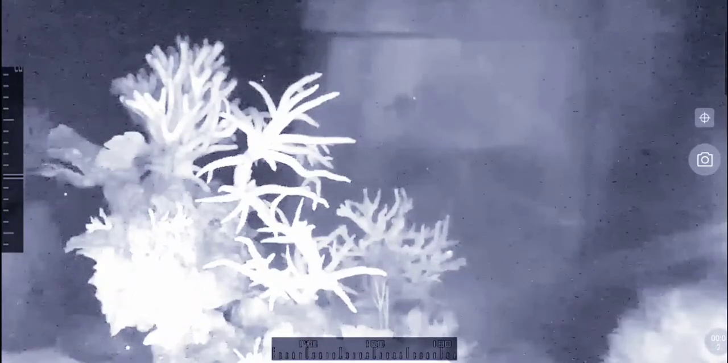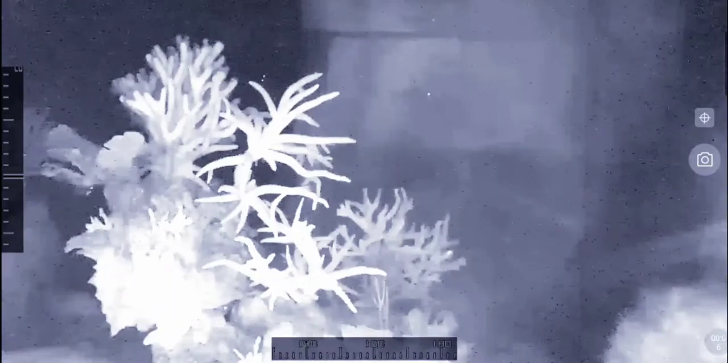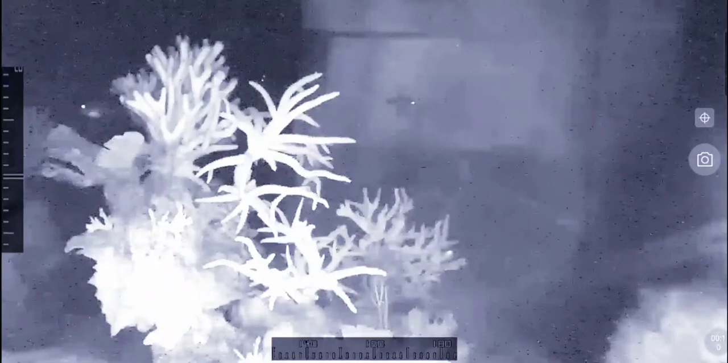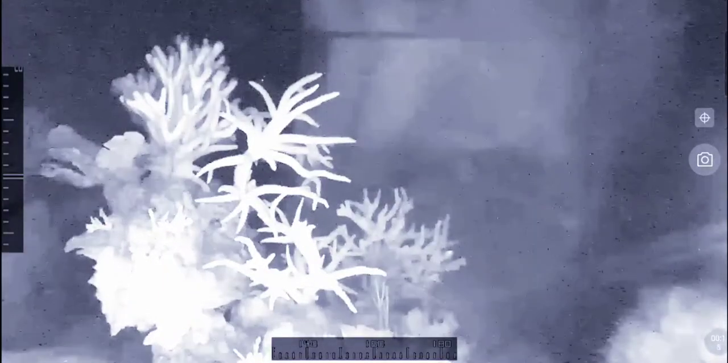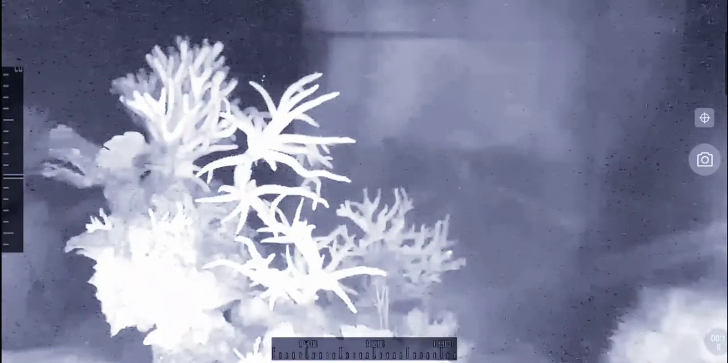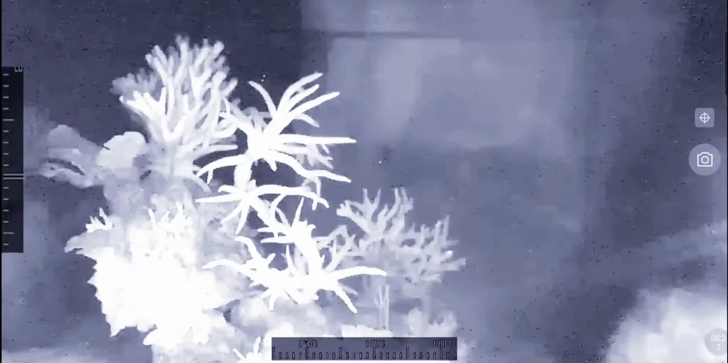Hello. So here's a view of my reef tank at night, filmed with infrared light. The fish are not exactly sleeping. Many of them move around a lot, including the marine bettas and the cardinals.